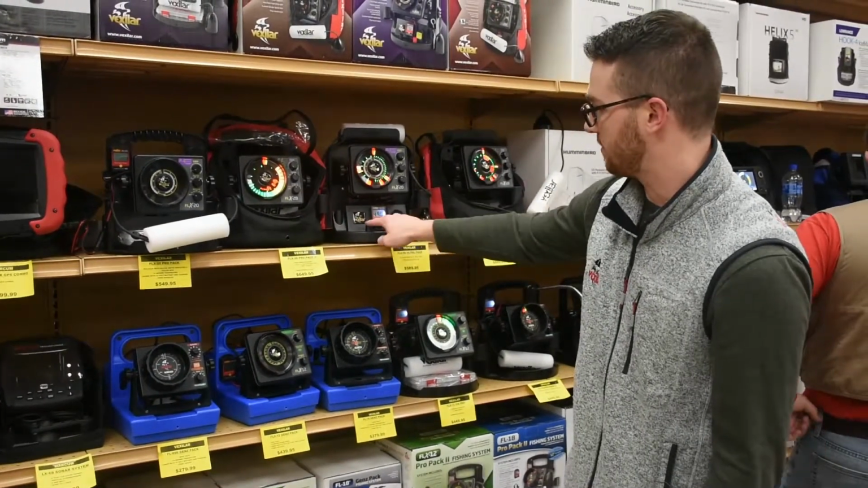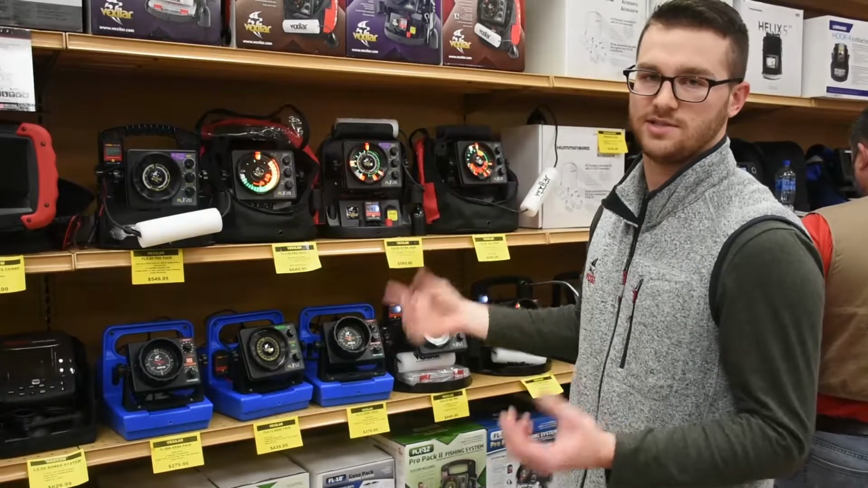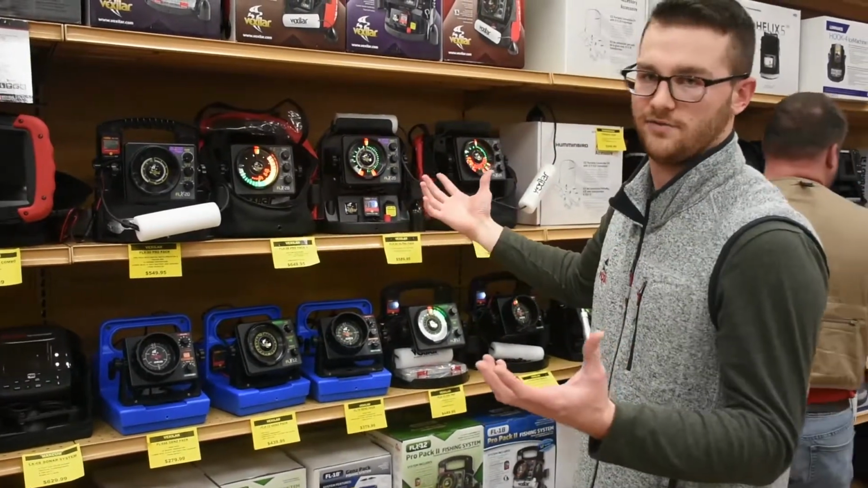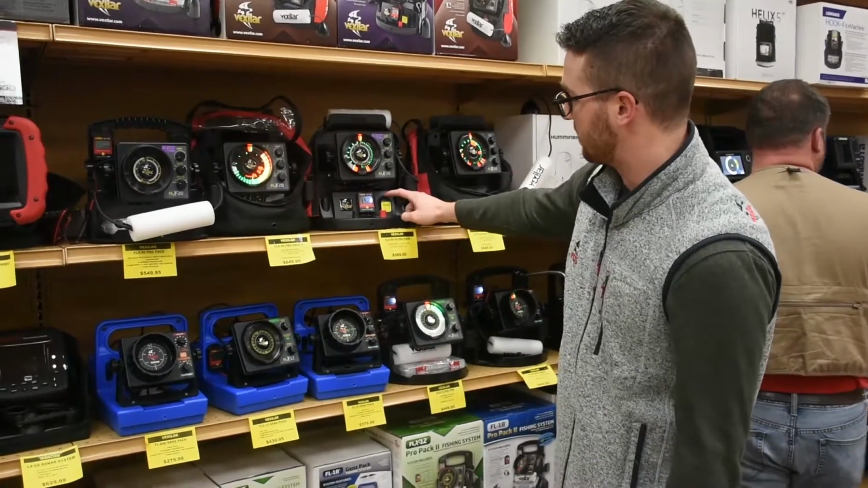It has 2 power terminals. If you want to run lights in your fish house, you take those little alligator clips, clamp them on there, and now you have power in your fish house. And you also have this master on and off switch.